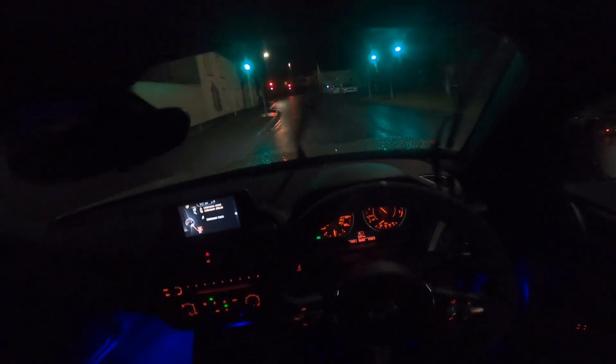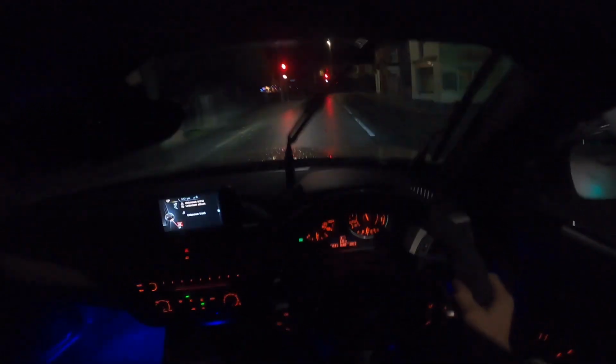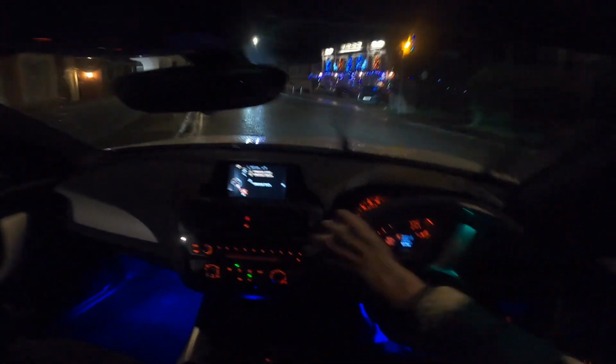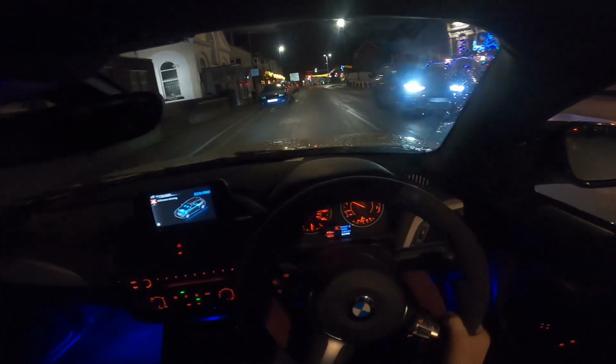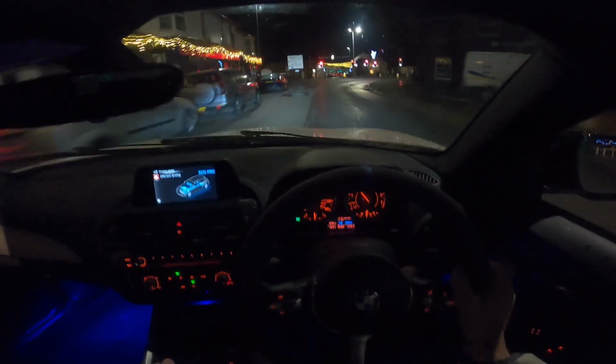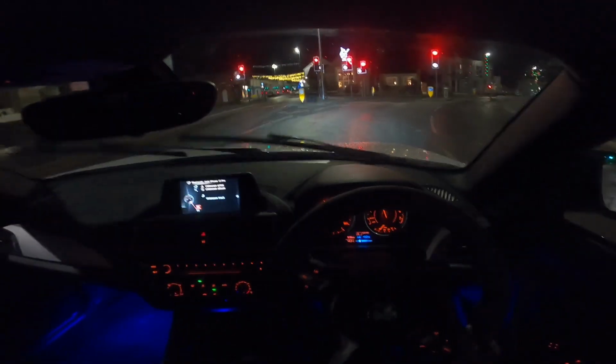Put the window down going through this section. Oh my days. Put in Eco Pro for the pops. Oh my god, that is so stupid.